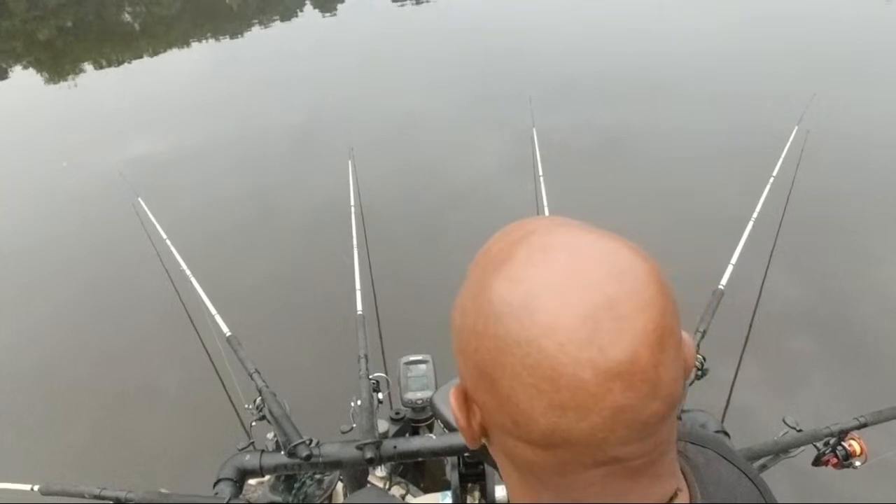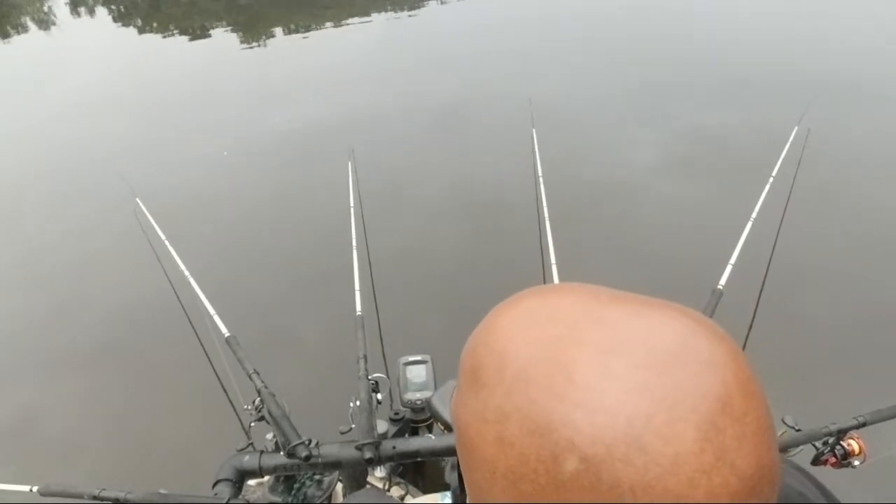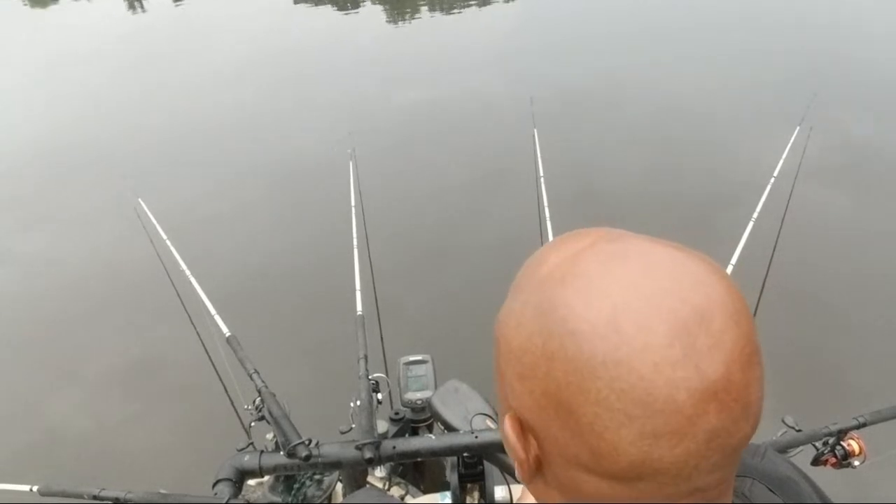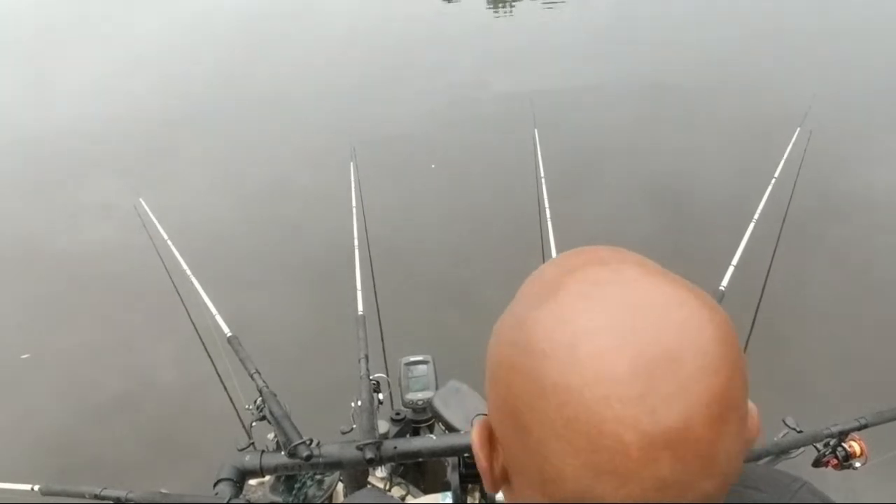Let me see if we can mark some fish. Now this is what I consider. Anytime that I'm not in 6 feet of water, I consider that to be a safe area. Okay? If I'm in 6 feet of water, I'm in the hot zone. That's how I see it on my body of water.